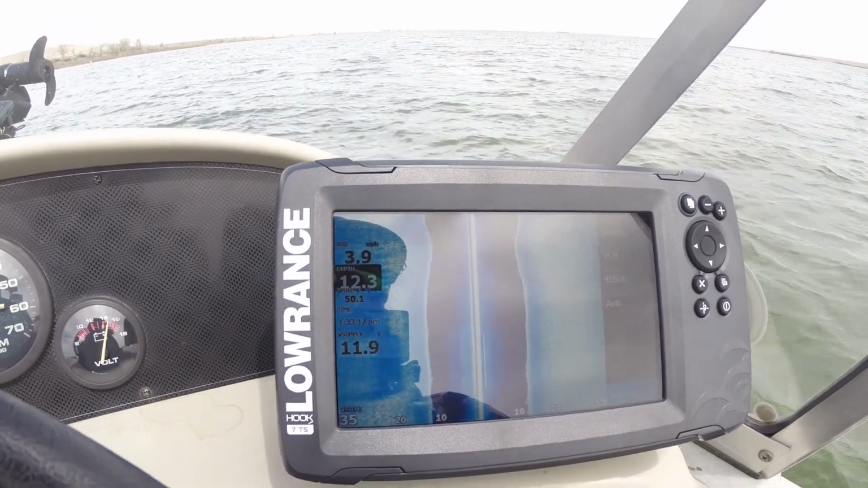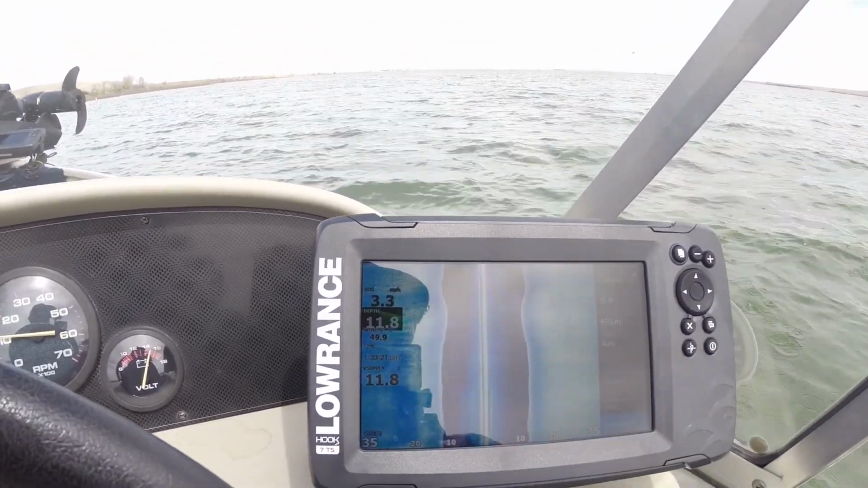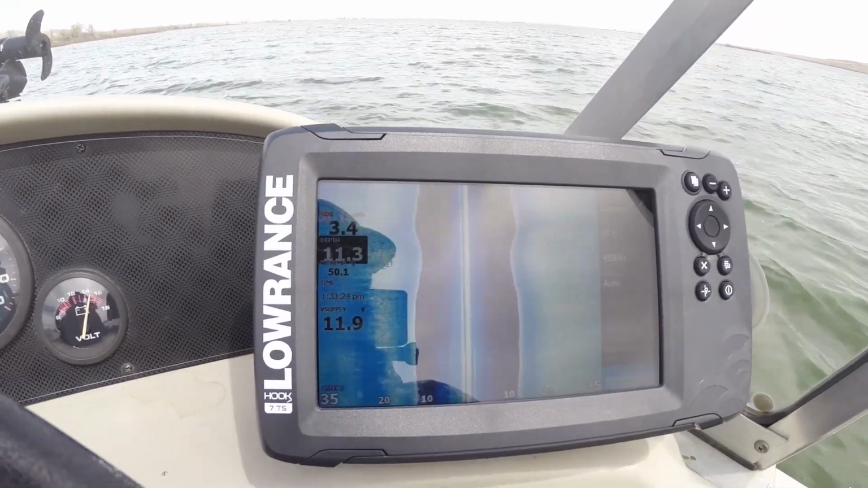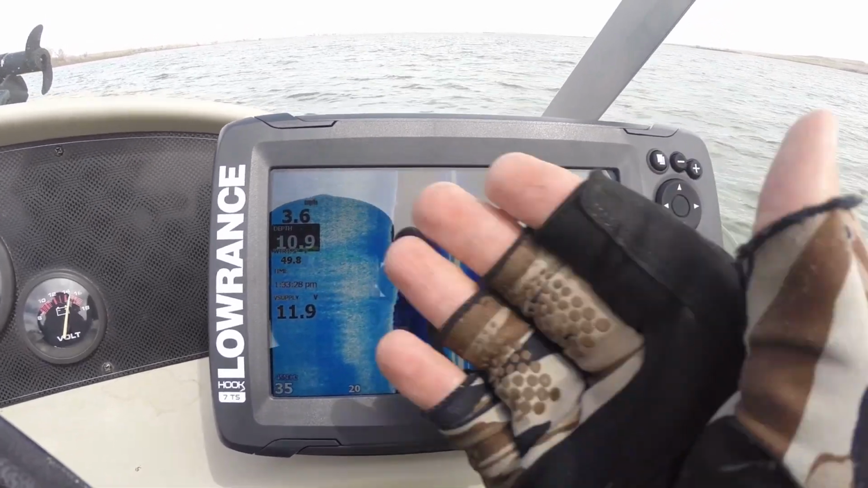So make sure you either mount your transducer far enough away from your motor, or make sure you trim your motor up so that way you get all your contrast and you're able to see everything.